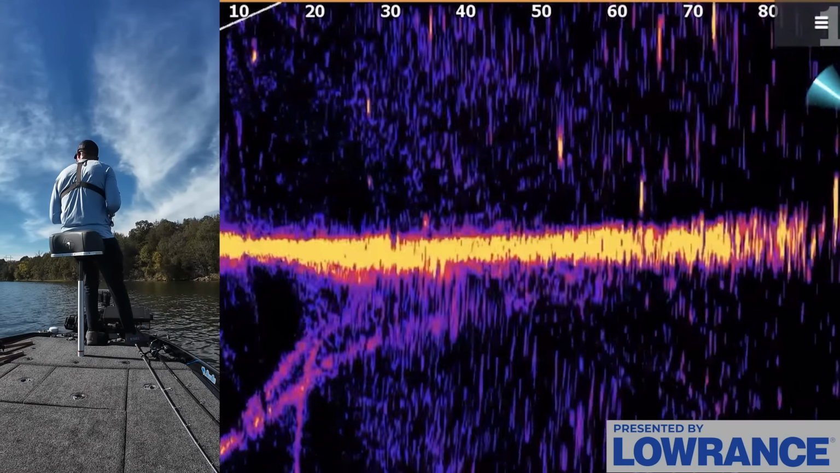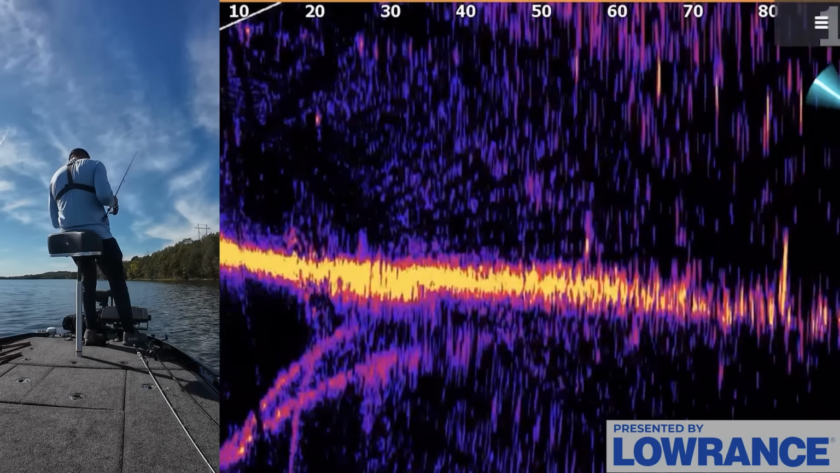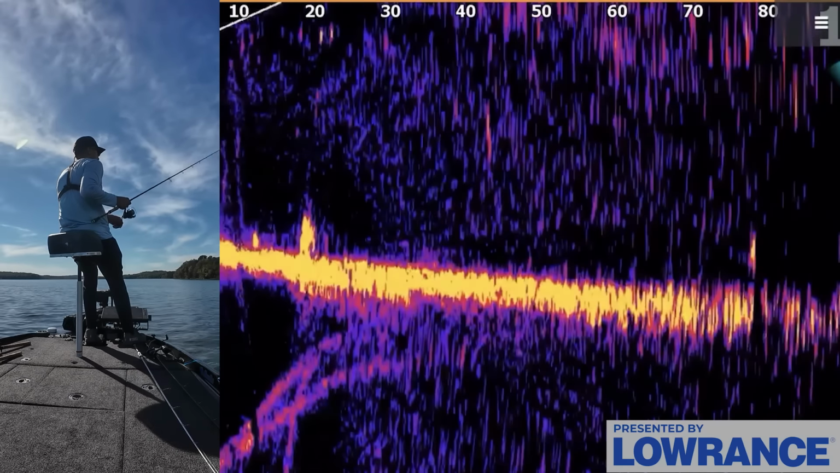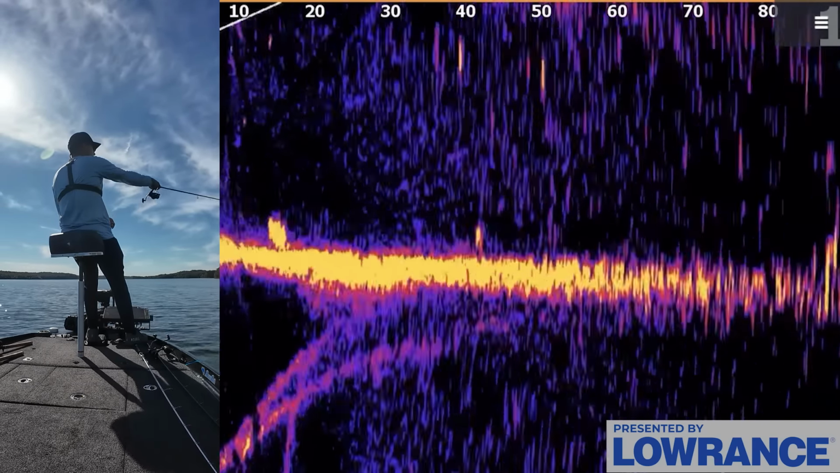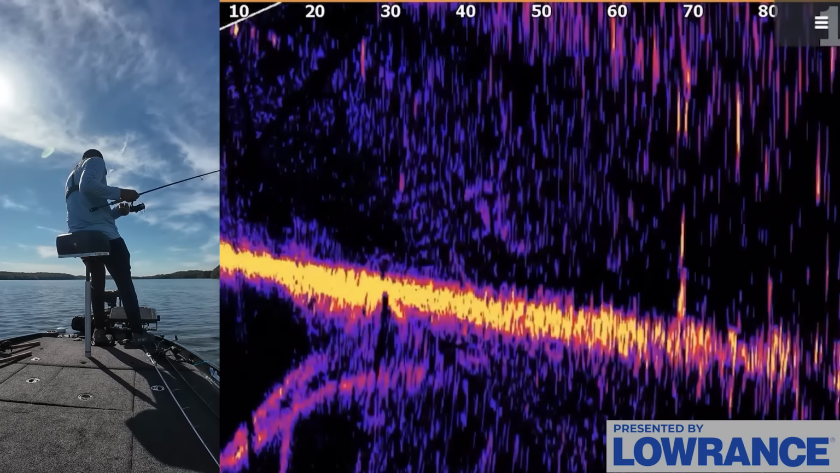Yeah, we already fished that one. Let's keep rolling. Got several more. I mean, we have a lot more. We barely got started on this deal. I kind of like this zone though. There's a little stick up over here I didn't fish. This zone is definitely, they're very active over here.